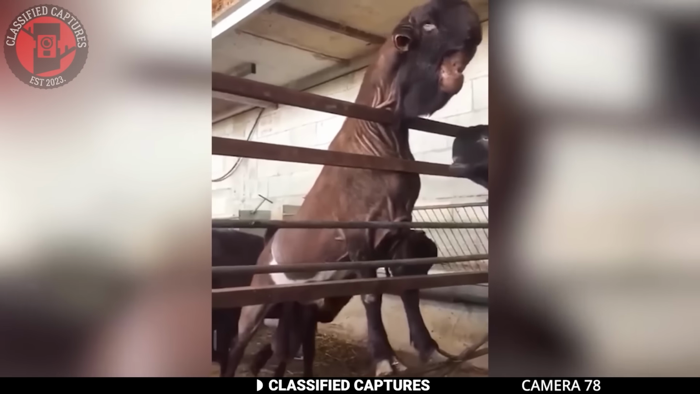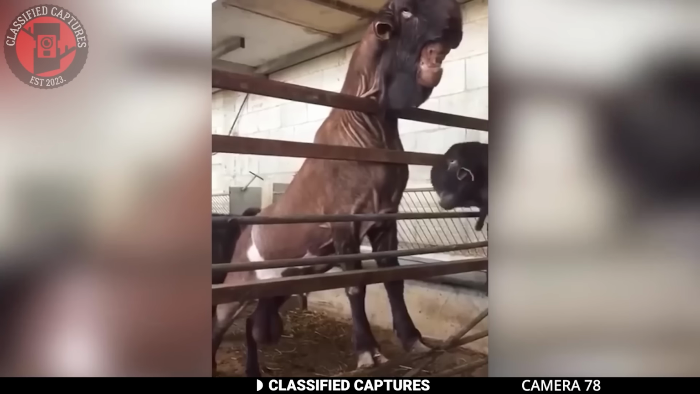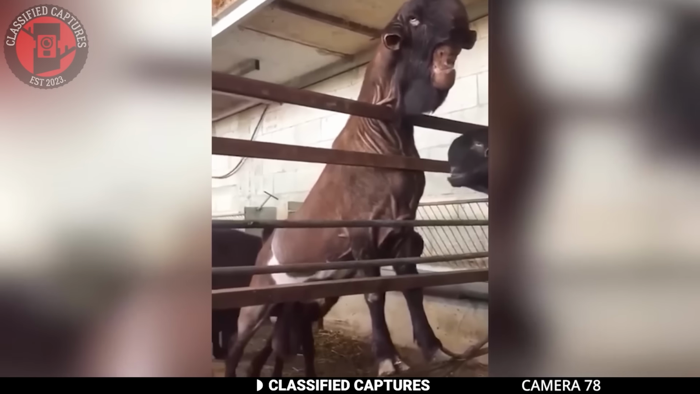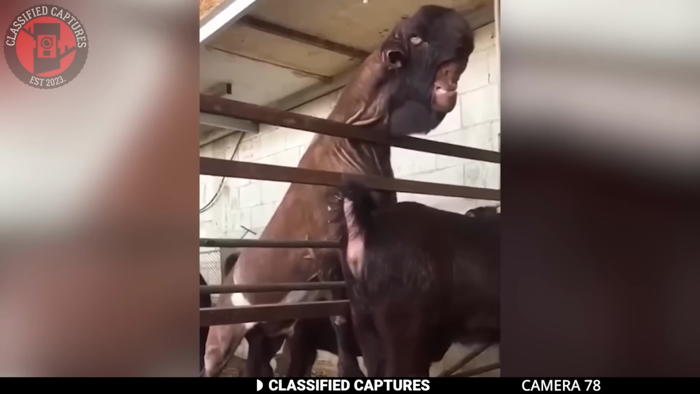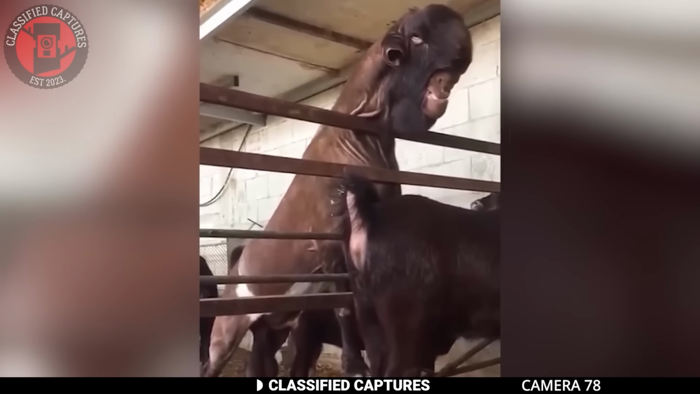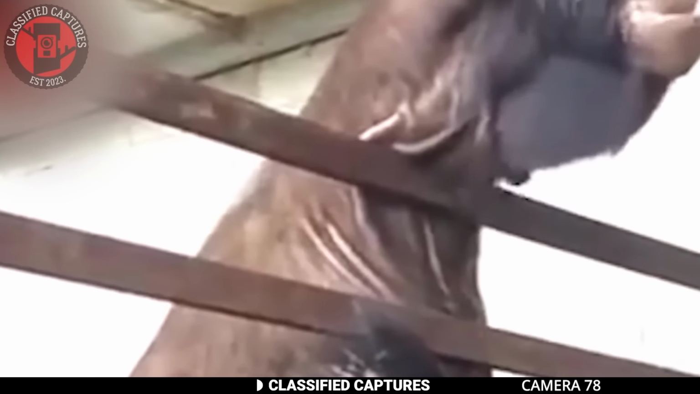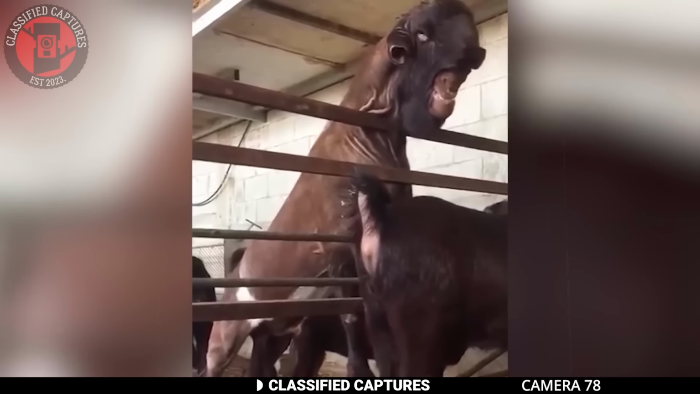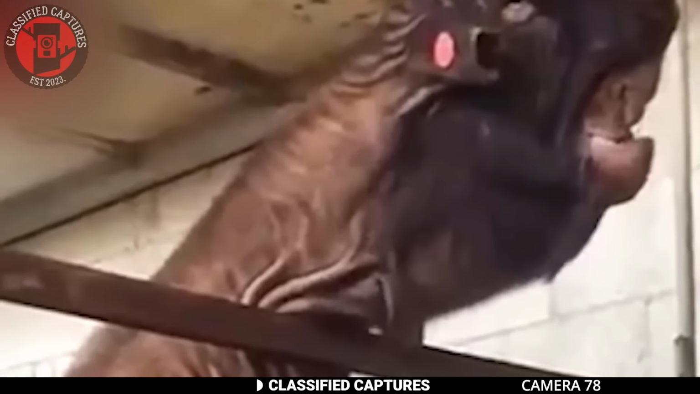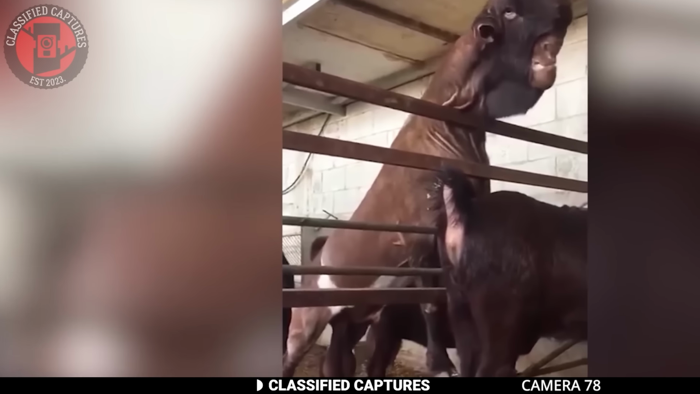What creatures do you think we are looking at here? This footage surfaced back in 2018 from a farm in Indiana, and it shows what I can only describe as a hideous-looking creature. The body of the creature looks like that of a goat, but its long neck and strange face say otherwise. When this footage surfaced on the internet, people were quick to give their opinions about it, and given its appearance, most comments were pretty harsh.